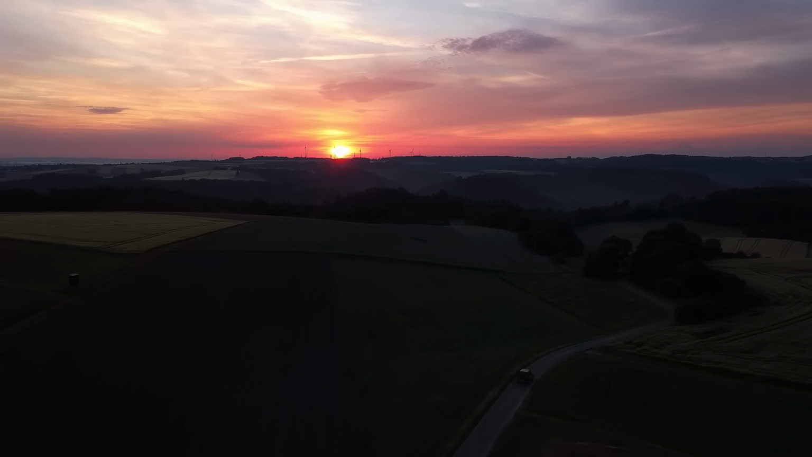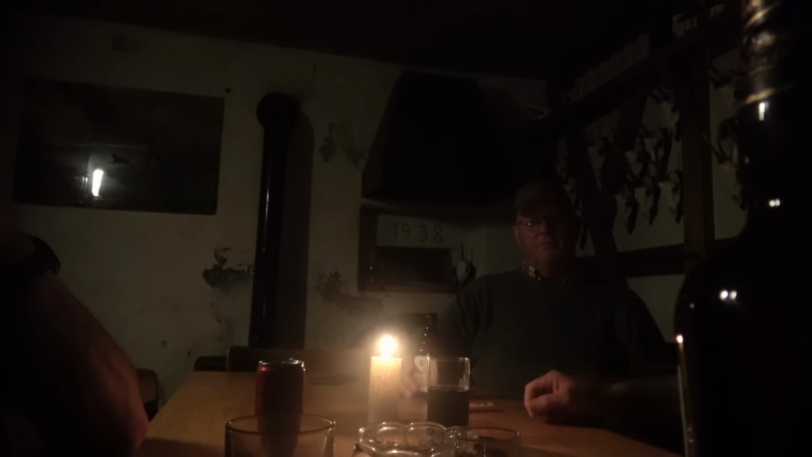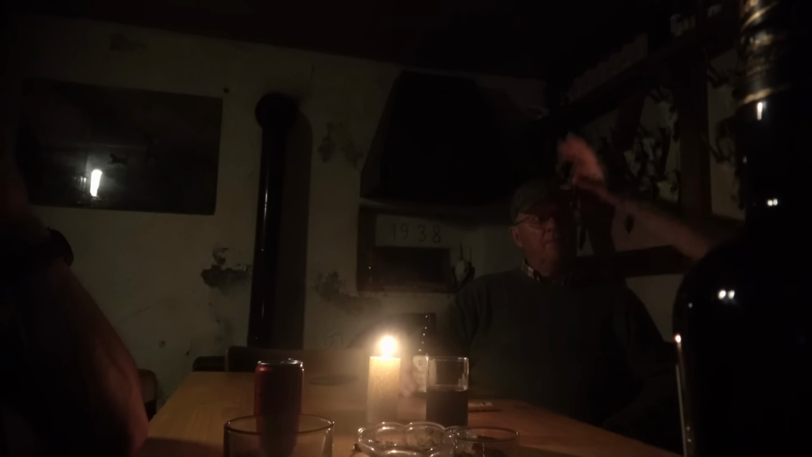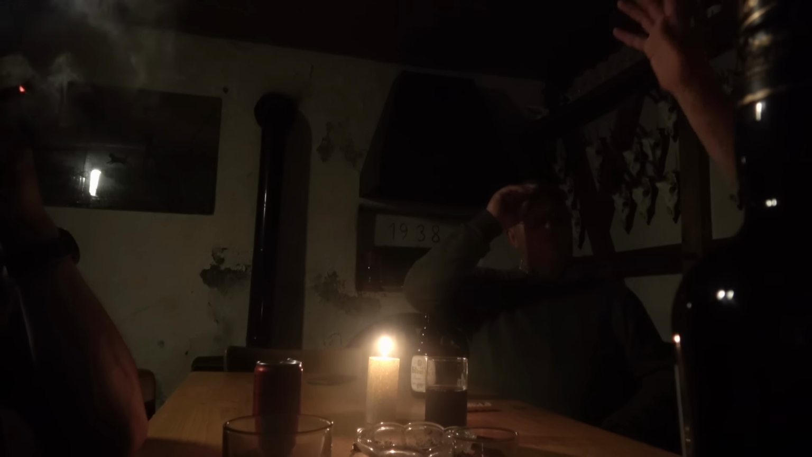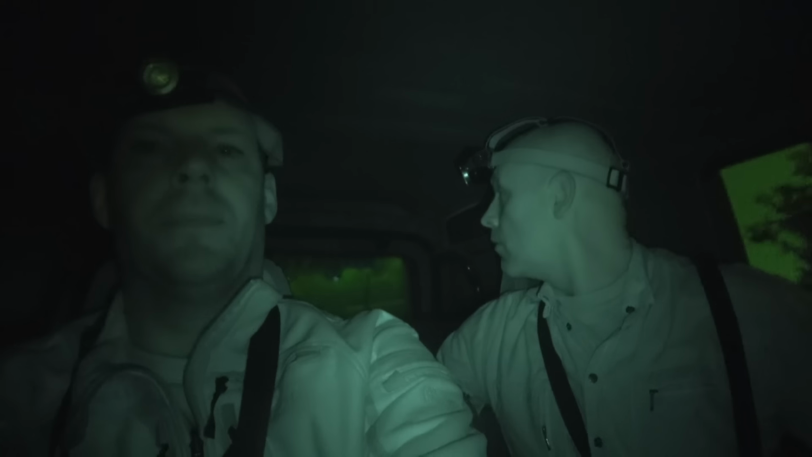As evening falls, we return to the hunting cabin. There we go over our plan for the night's boar hunt. We decide to start with a sit and wait, followed by a careful stalk through areas with reported crop damage.